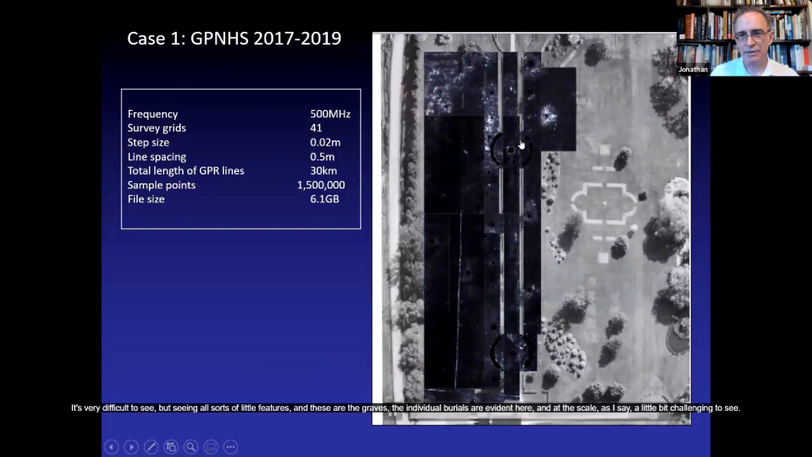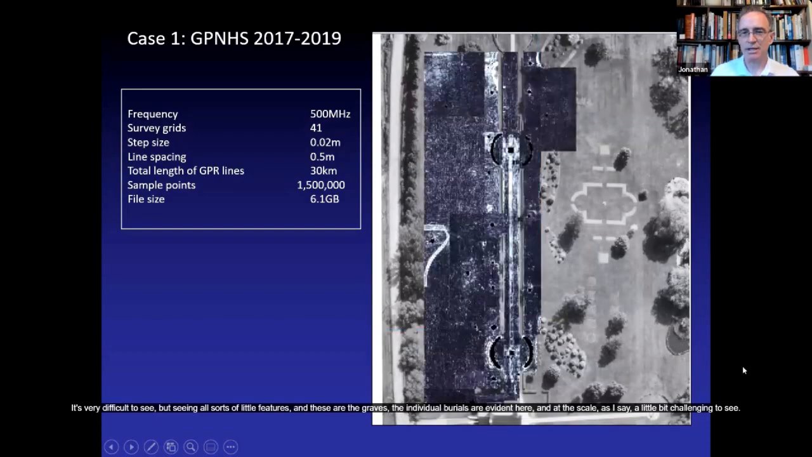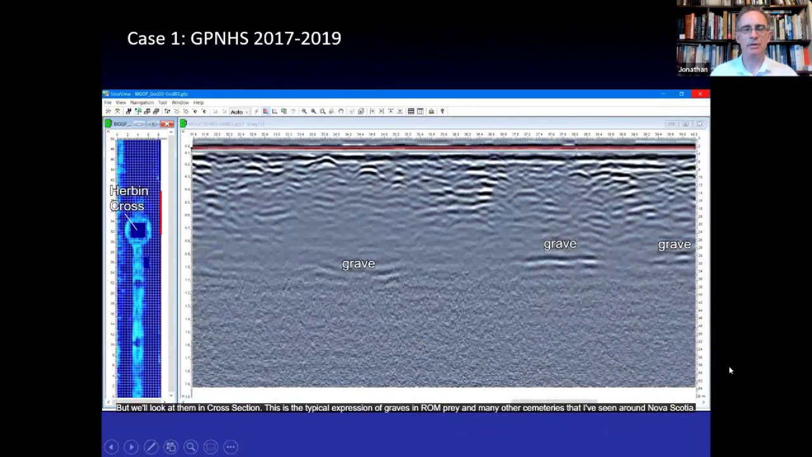And these are the graves. The individual burials are evident here. And at this scale, as I say, a little bit challenging to see, but we'll look at them in cross-section. This is the typical expression of graves in Grand-Pré and many other cemeteries that I've seen around Nova Scotia. You see all sorts of material in the near surface. In the radargram, nominal depth is only about 1 meter down here, so about 3 feet.